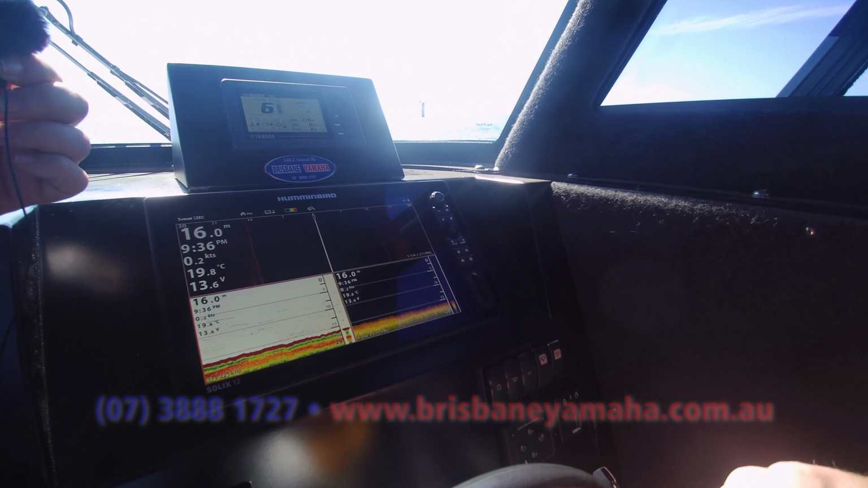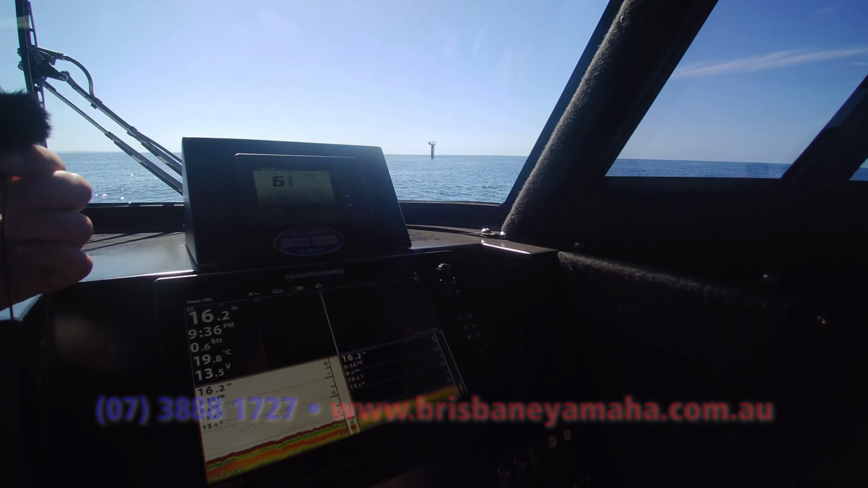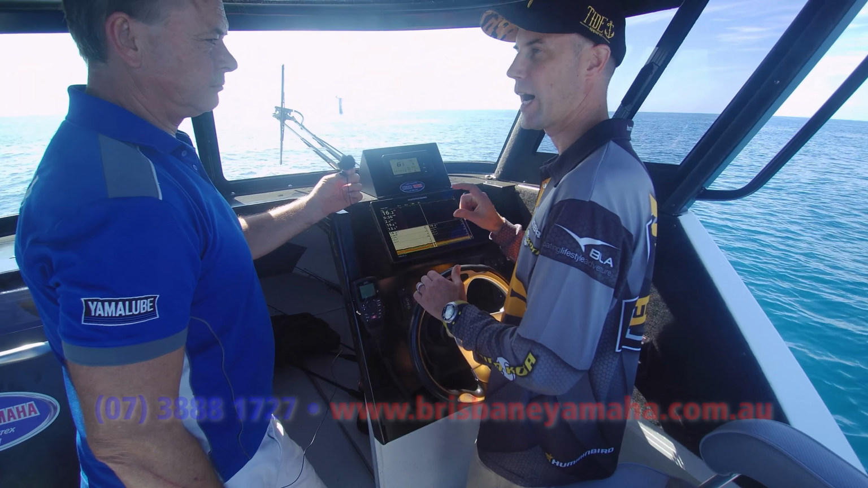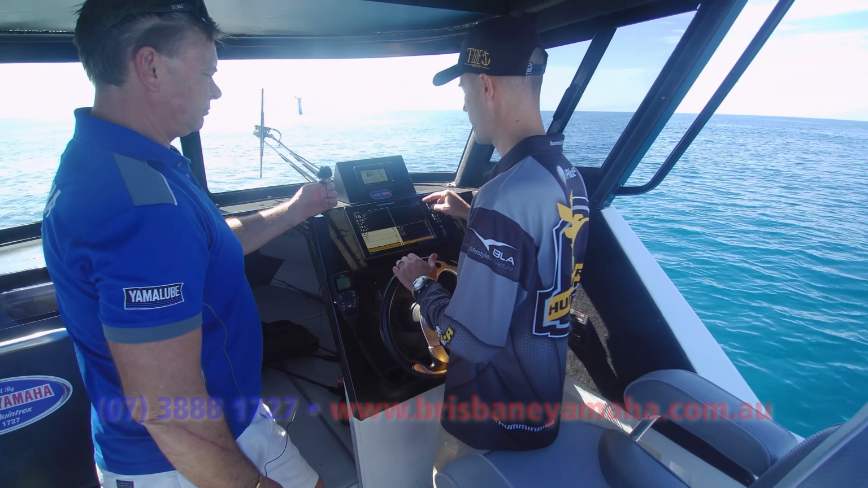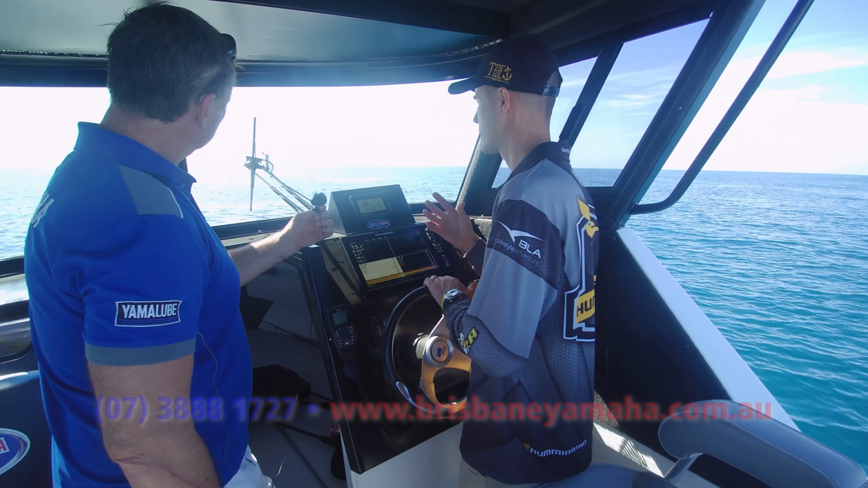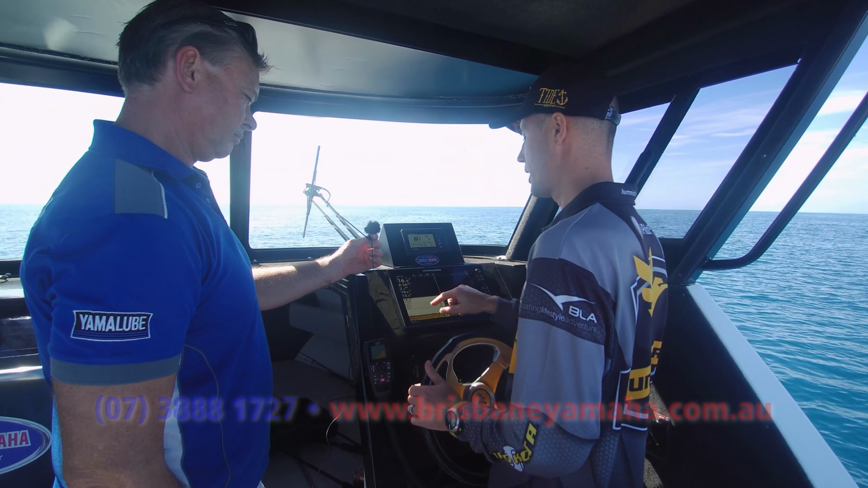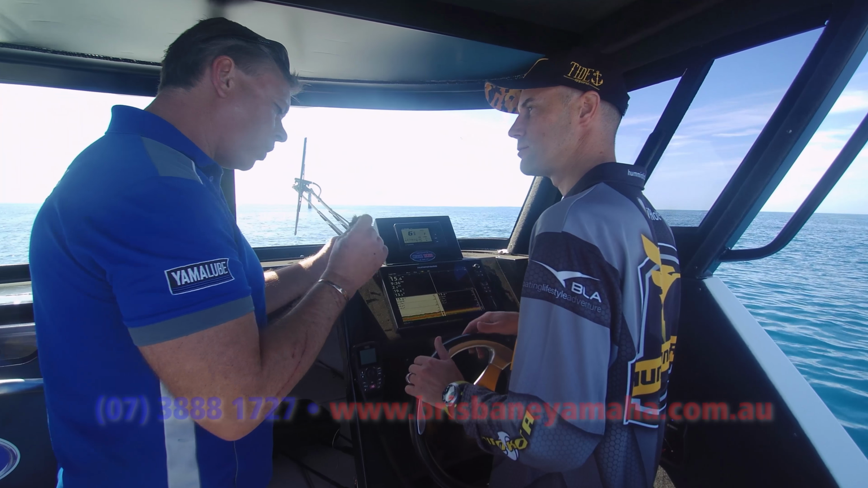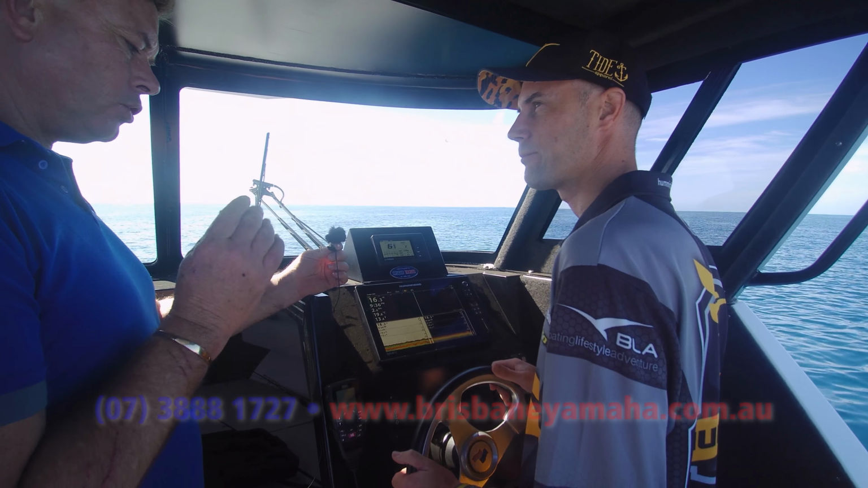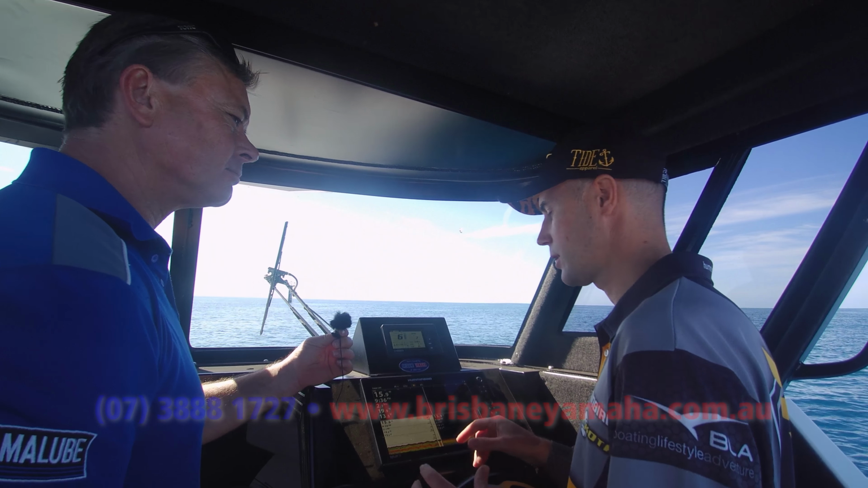Now, there's your beacon. Are you happy with all those settings? Fantastic. It's straight out of the box, ready to go. What you'll notice is the thicker the red line, the harder the bottom. In side and down imaging, the brighter or hotter the colour, so the whiter the light, that's the harder bottom. Wait on, go back. The whiter the light, the harder. Correct. On normal sonar, it's almost the reverse: the red colour is set to hard.